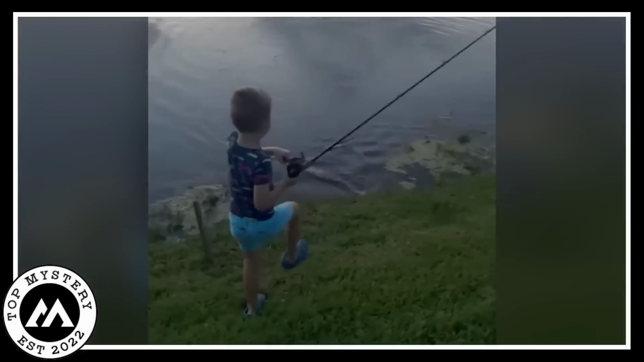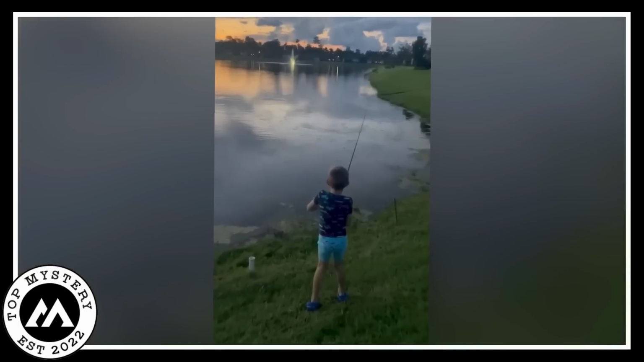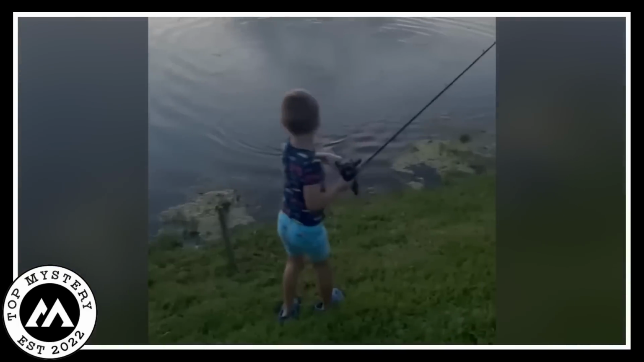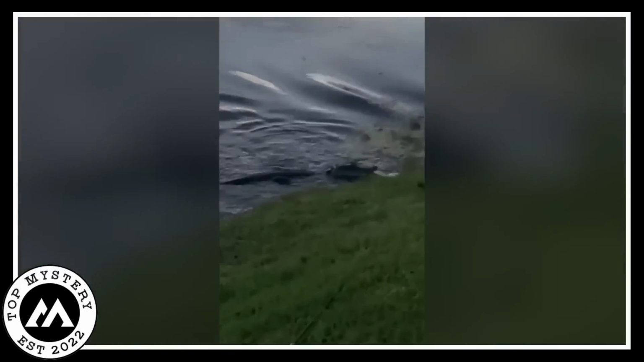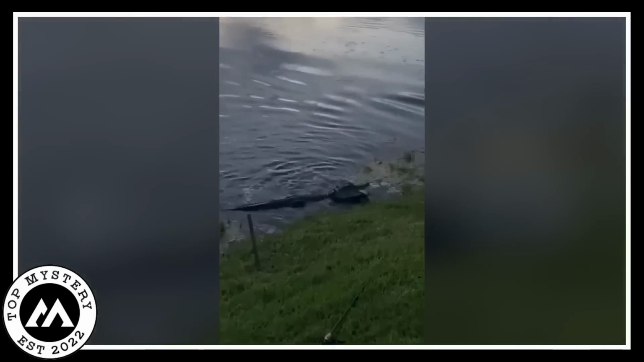The boy, astonished by the unexpected assault, managed to escape with his fish, while the alligator sneaks back into the water, its snout disappearing beneath the ripples. The stolen moment, frozen in time by the cam, became a tale of the wild, a reminder of nature's unpredictable dance between survival and surprise.